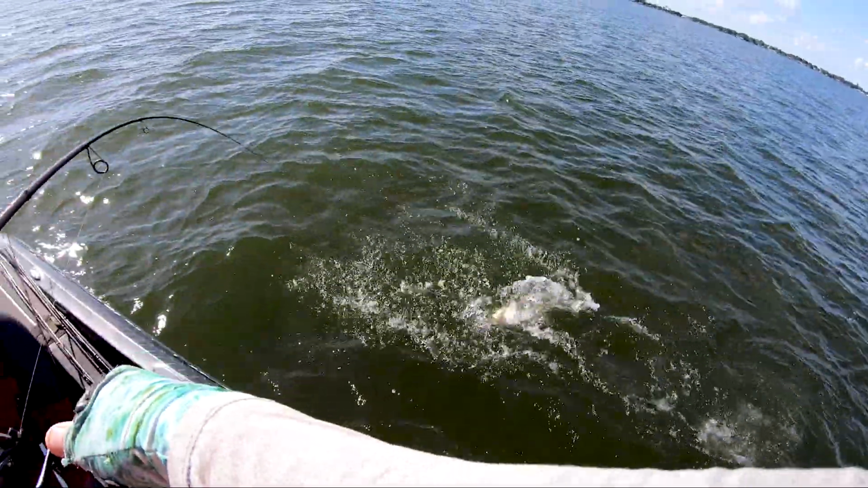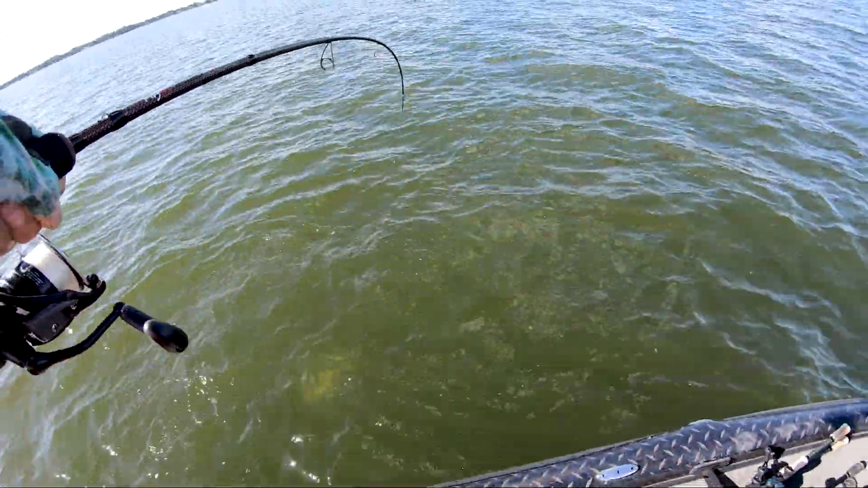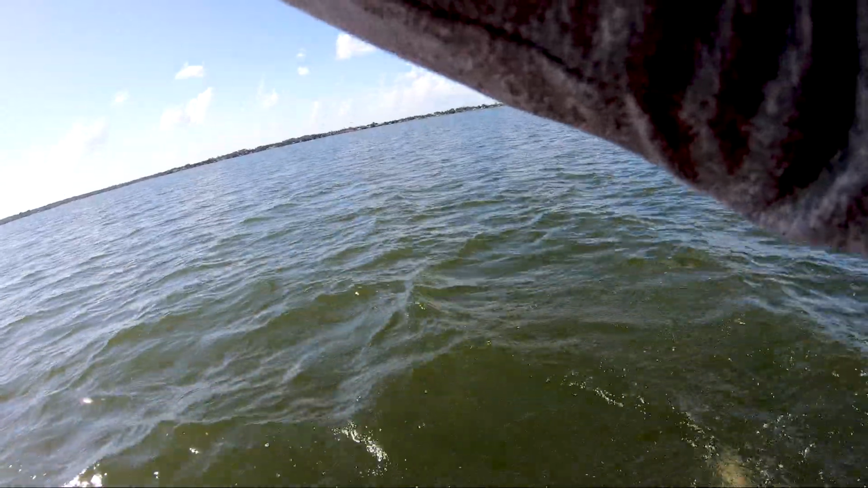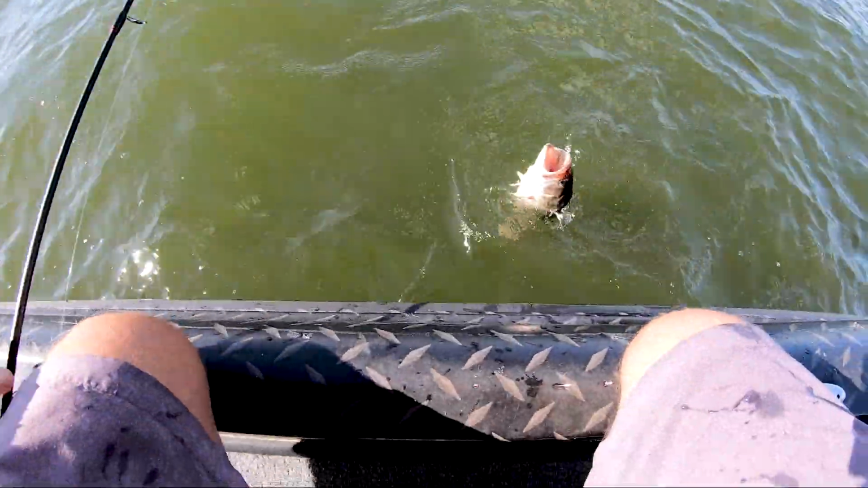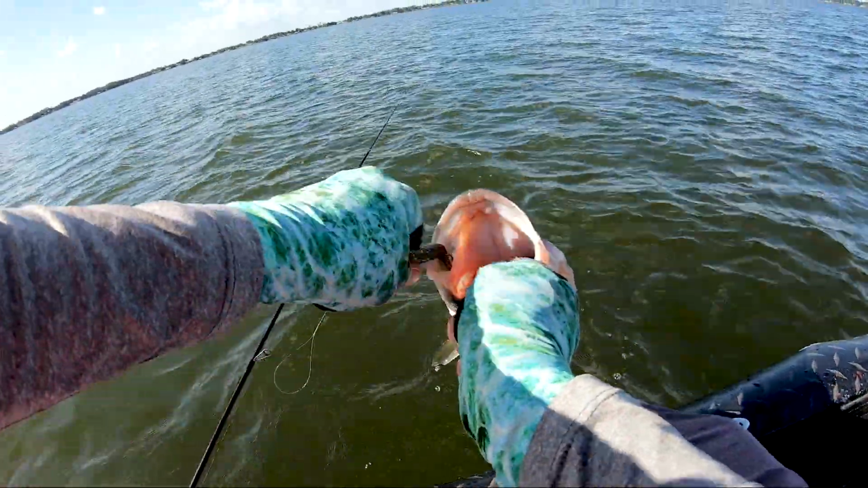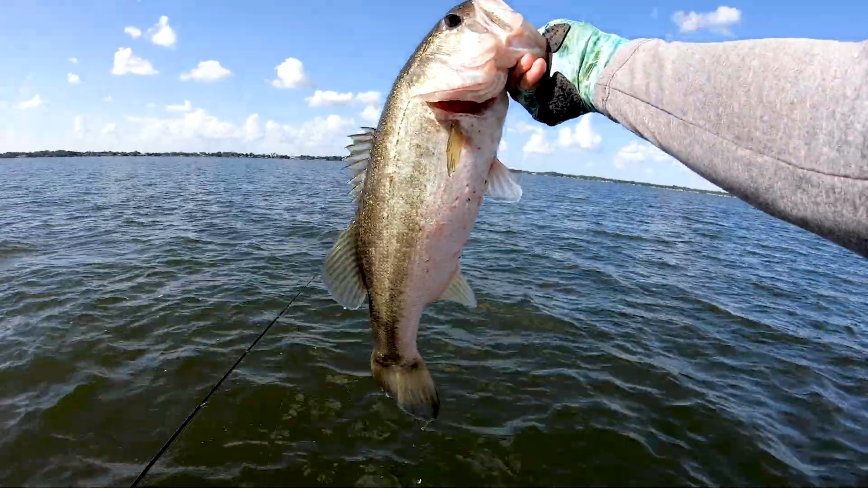Oh, I watched him eat it, dude. Literally watched him eat it. He went straight down to it, and that feels like a better one. Dude, he went straight down to it and ate it. I popped it like once or twice, and he did it. Damiki rigs actually have decent hooks on them, man. They're pretty stout. They tear up baits really fast, but it's a 3.5 pounder.